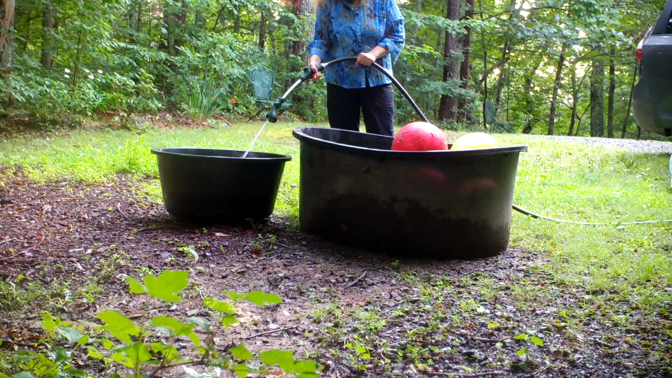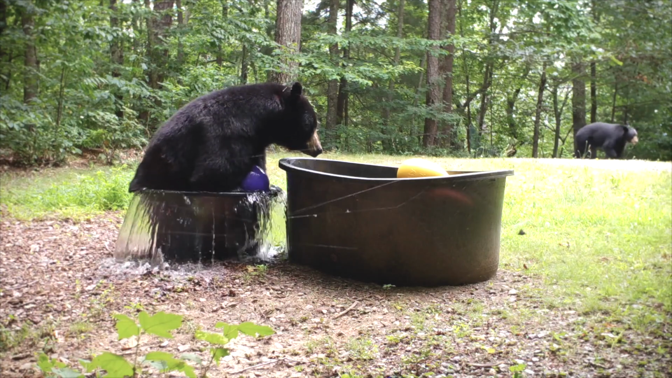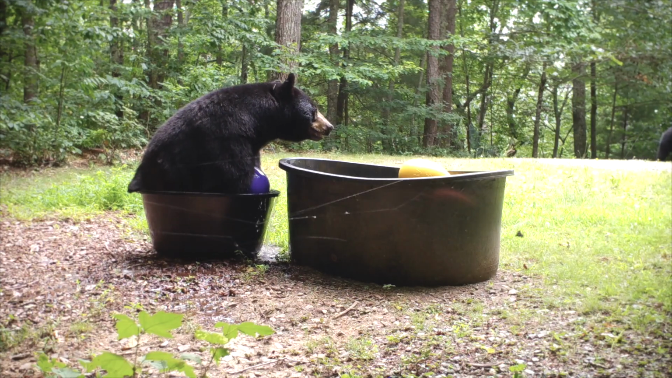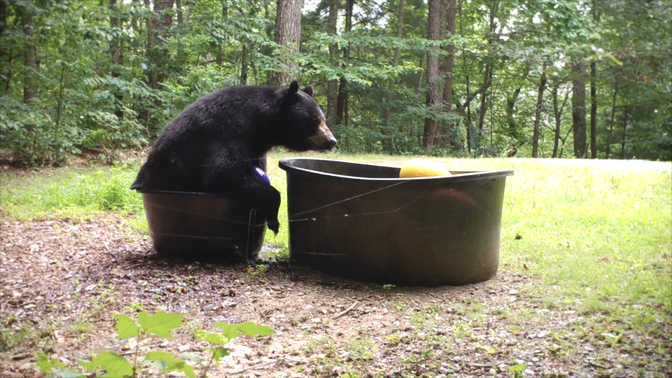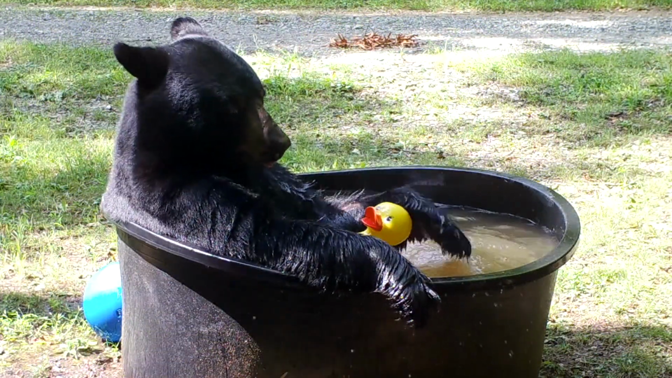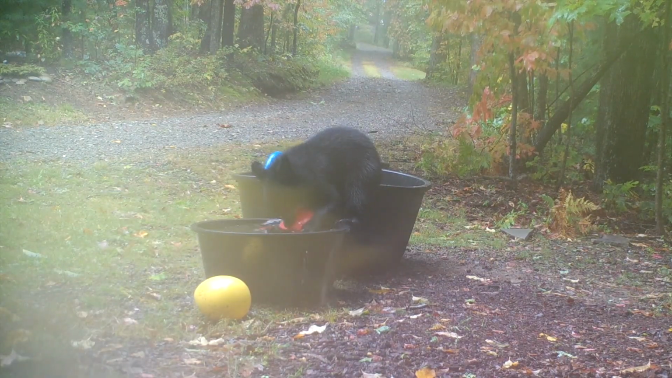So yeah, I got the Cub Tub set up. It didn't work out quite how we had planned originally. That's because Ernie had to shoehorn himself into the Cub Tub first. I think he was actually trying to leave the big rub-a-dub tub for his girlfriend, but she was being rather shy. Ernie is always the gentleman and the gentle giant. Everybody loves Ernie, and you can see why. And yeah, the little bear cubs figured out the Cub Tub eventually.